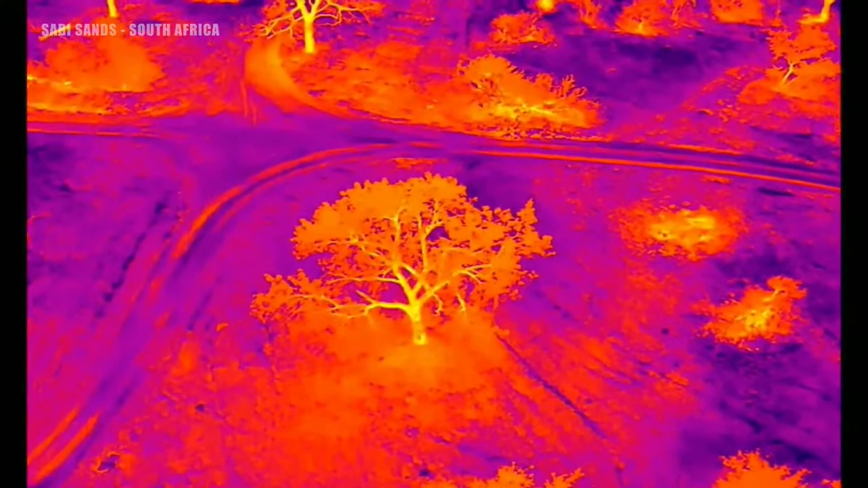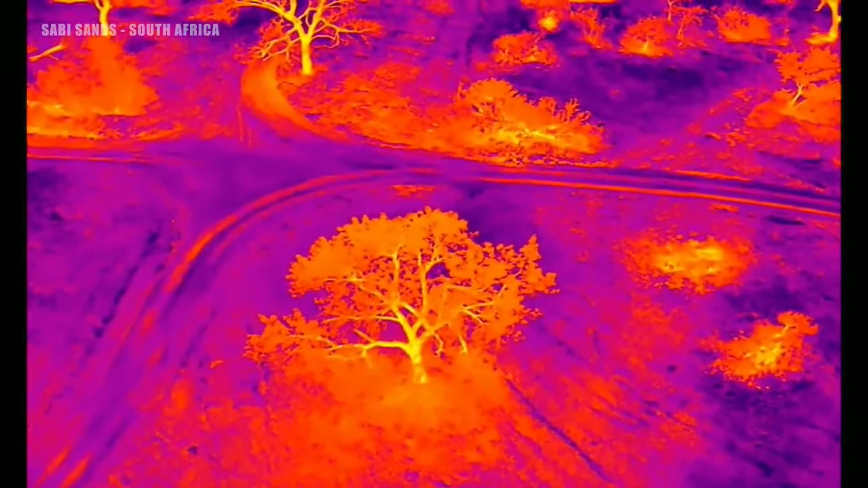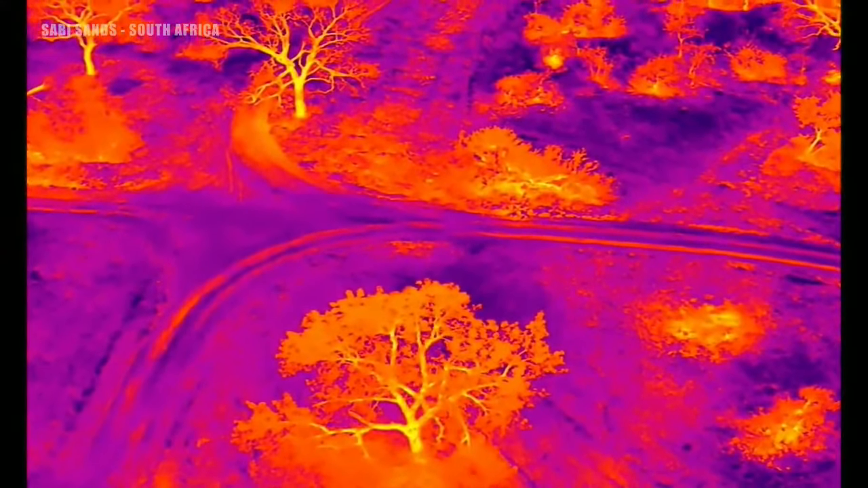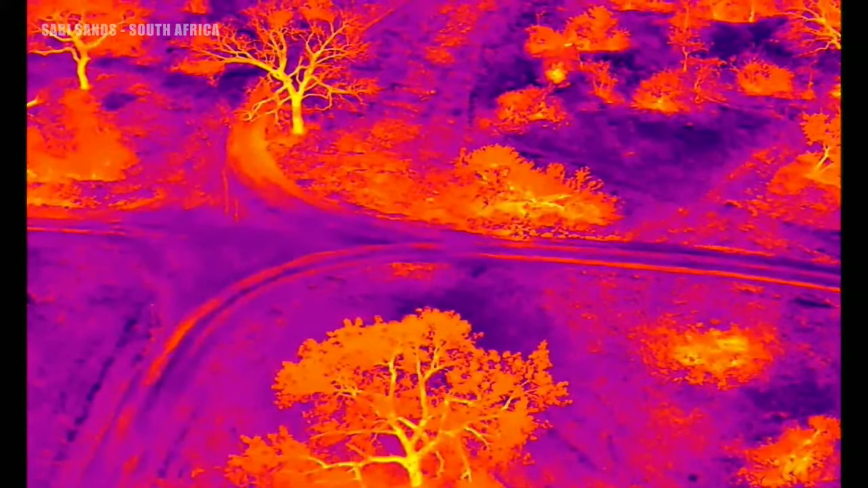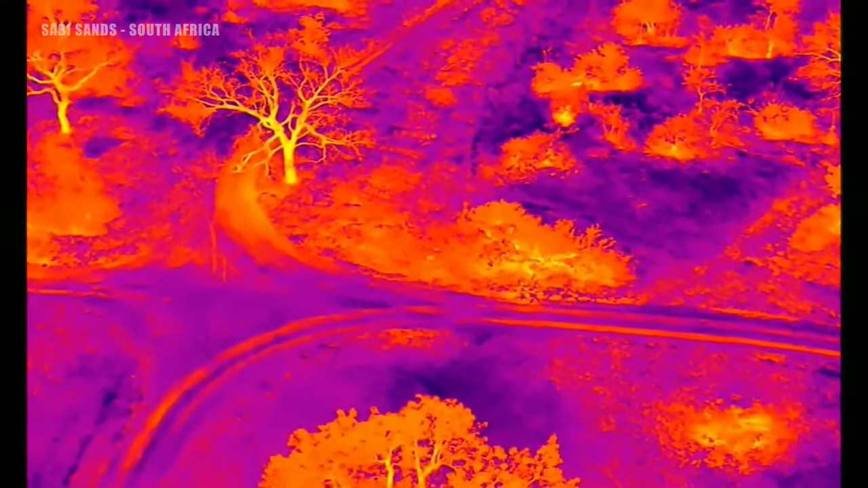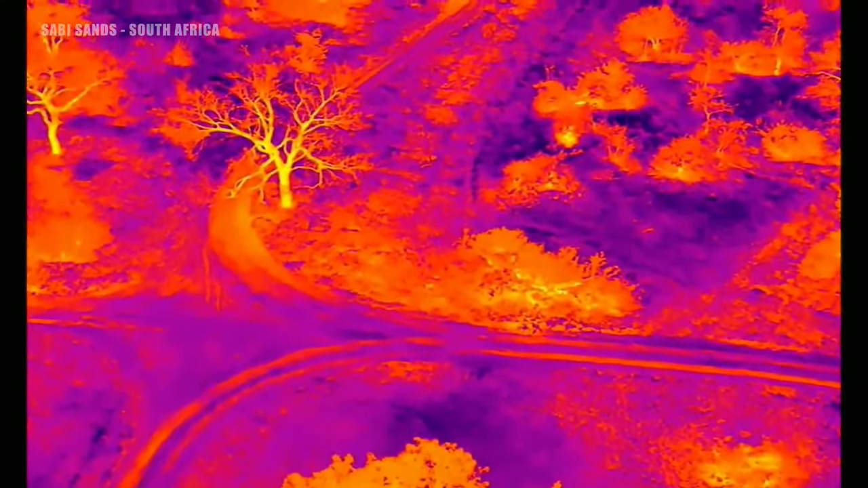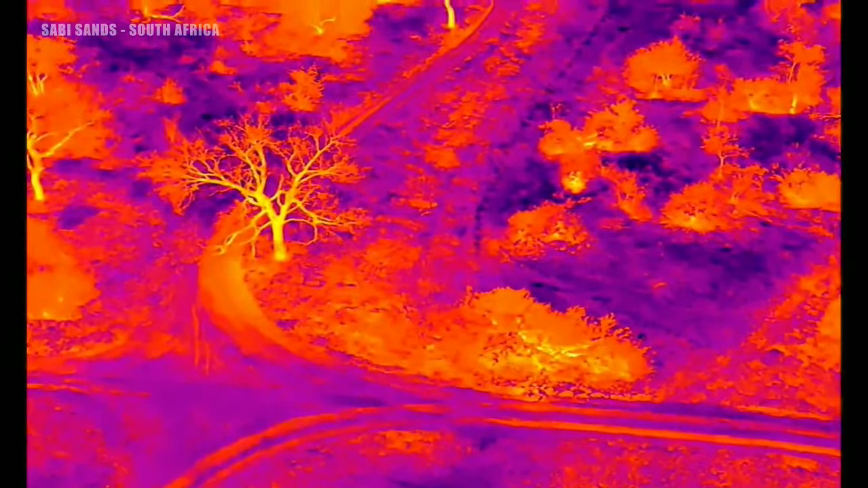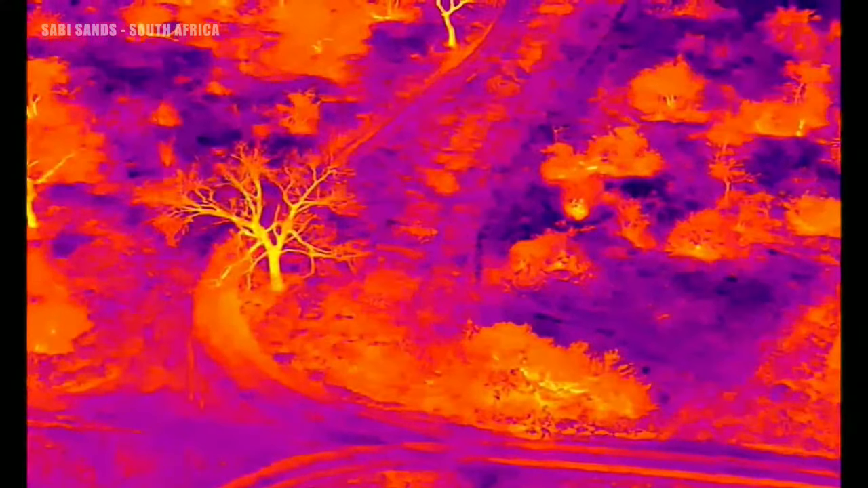Wow, look at the trunk of that marula emerging at the top of the screen there. Stunning. So I want to go down that road.